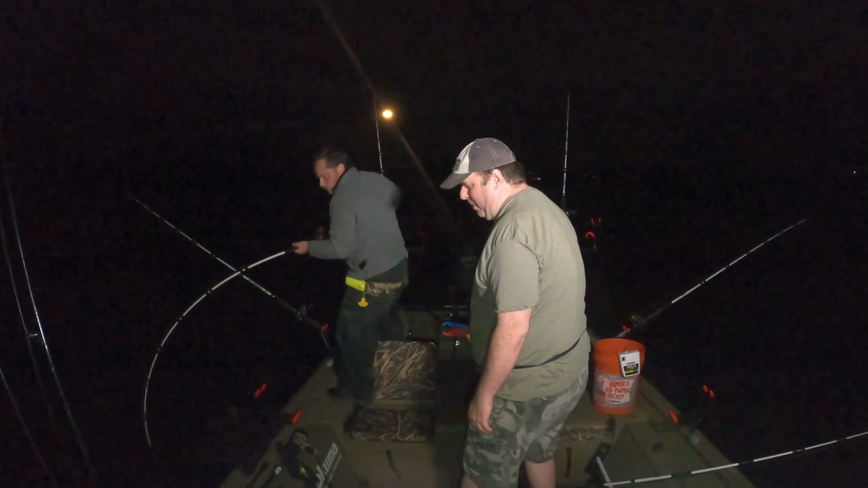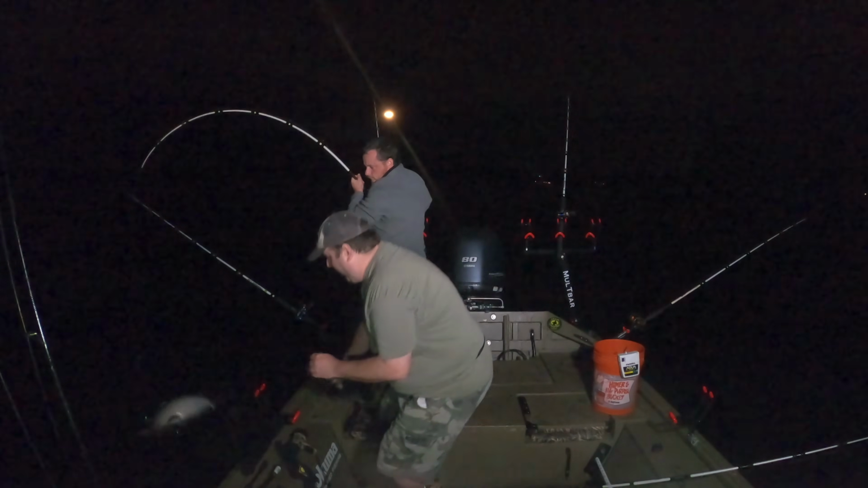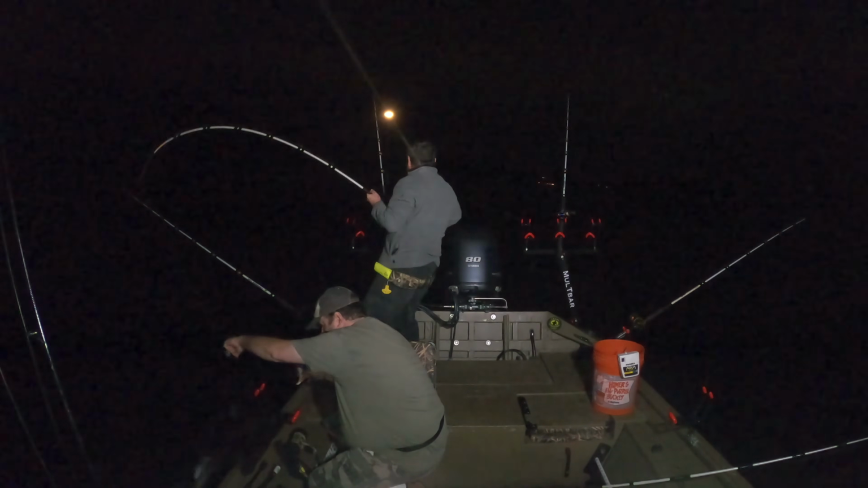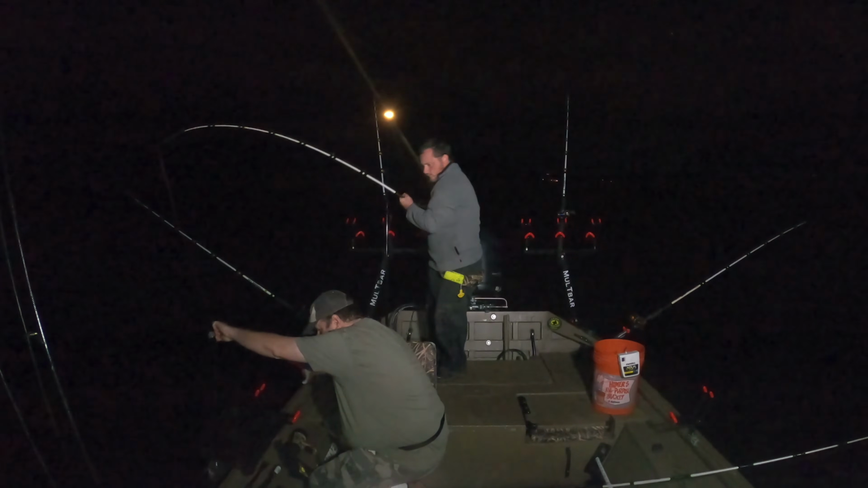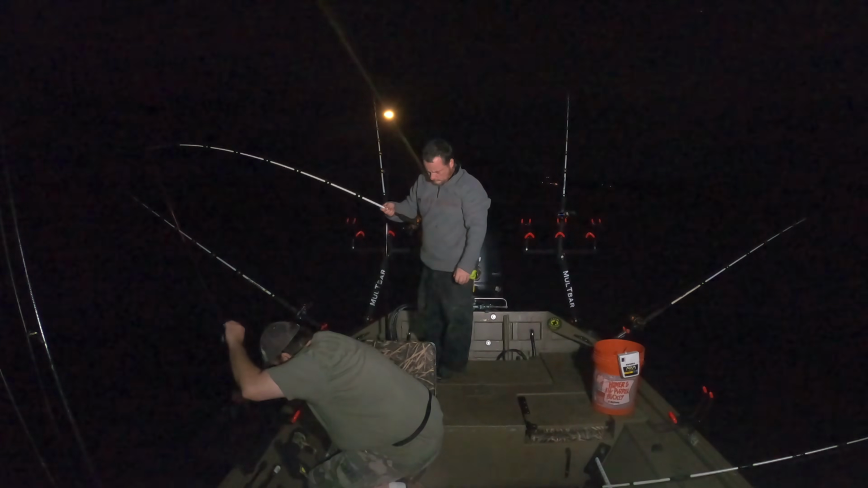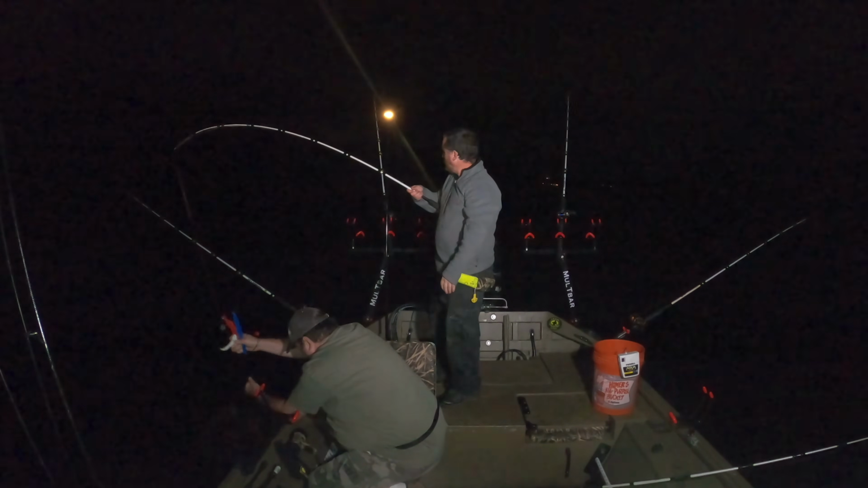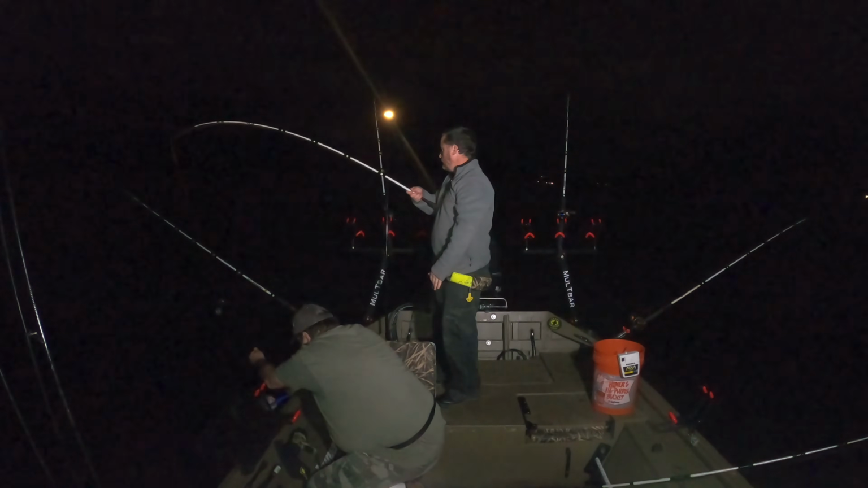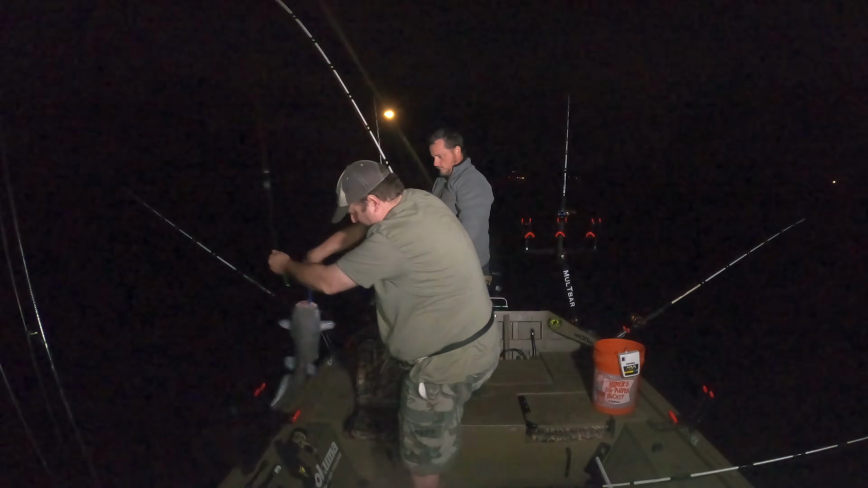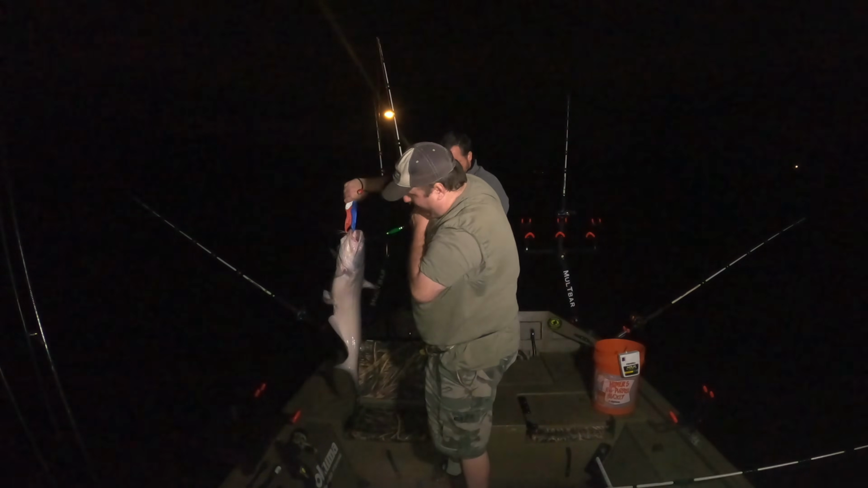I try to fish grip them in. Oh yeah, that's bigger. Definitely bigger. Oh, I can't see. Gotcha. That's a nice one. That's a very nice one right there.